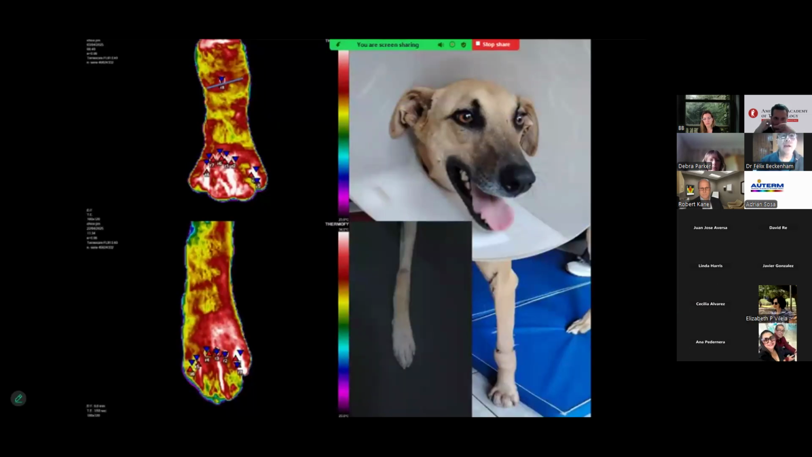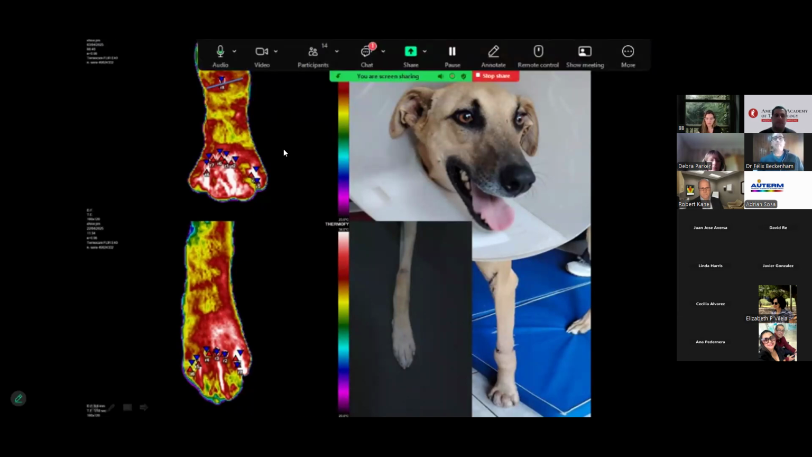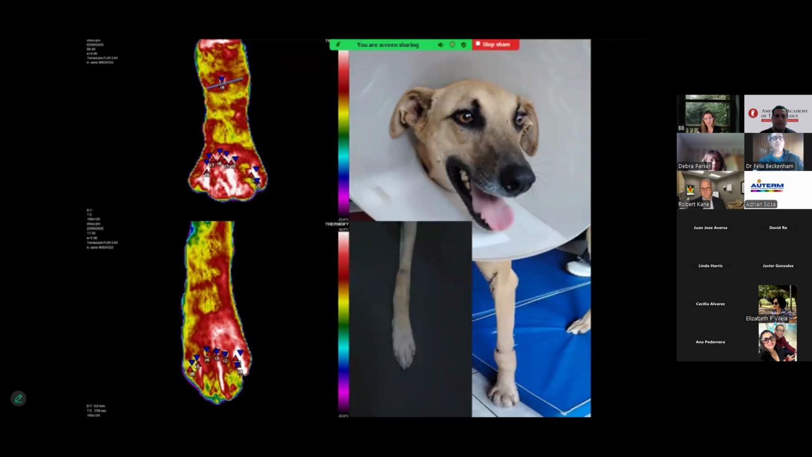If you look at the image above, the disorder of the vascular pattern is clear. Many areas with inflammatory thermal changes surround the edematous image. This image is very useful for identifying those points where this patient needs therapy. This thermal image has a digital mirror at the bottom right of the slide.